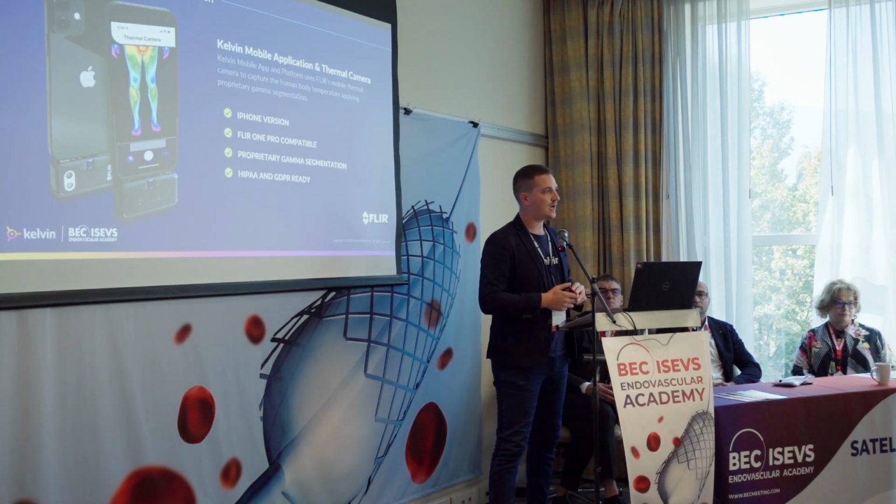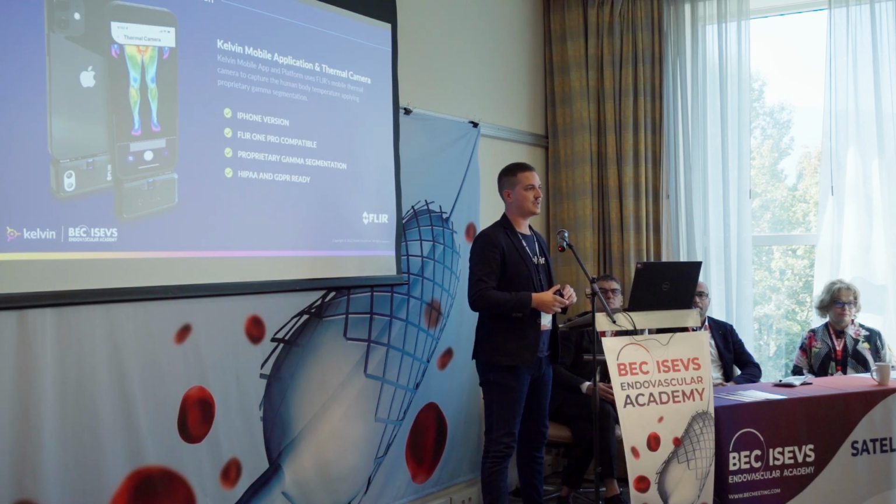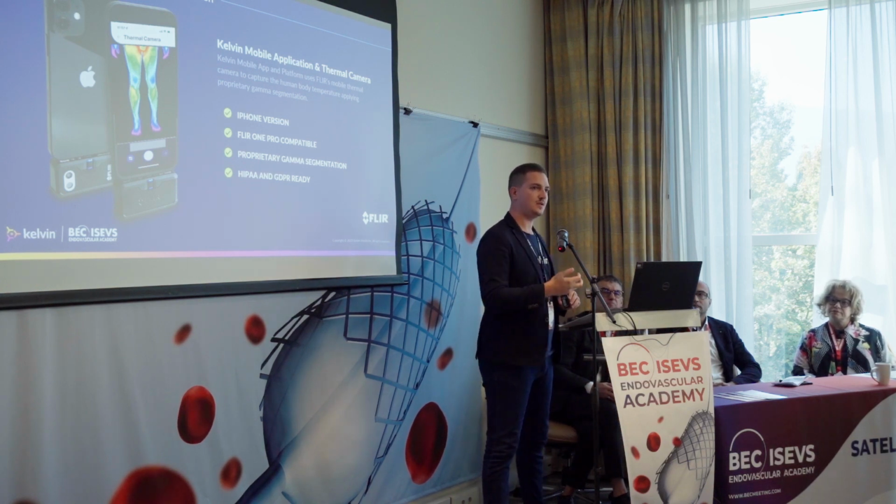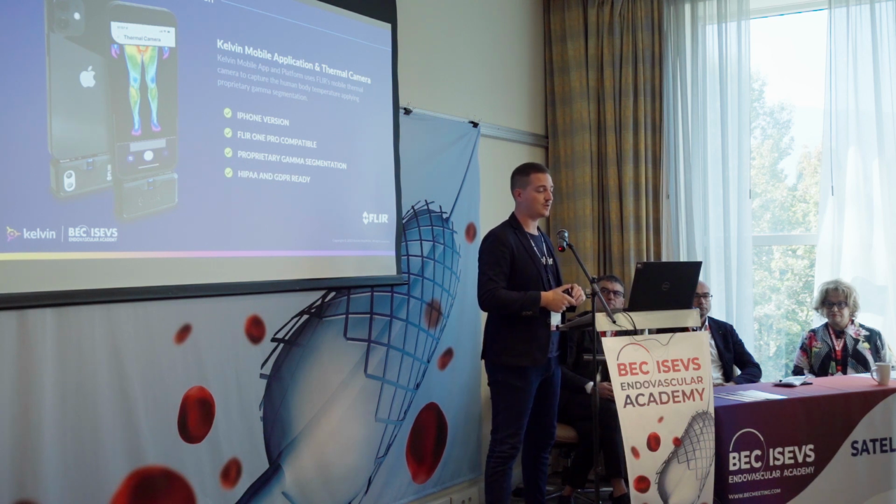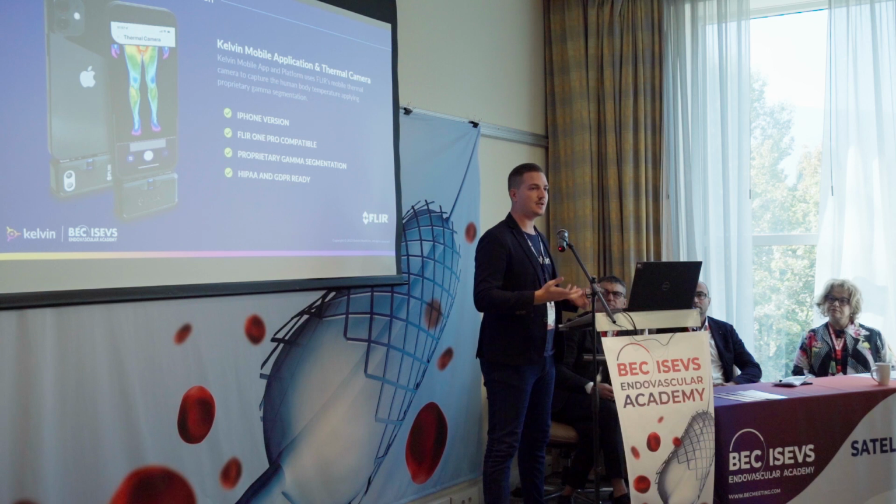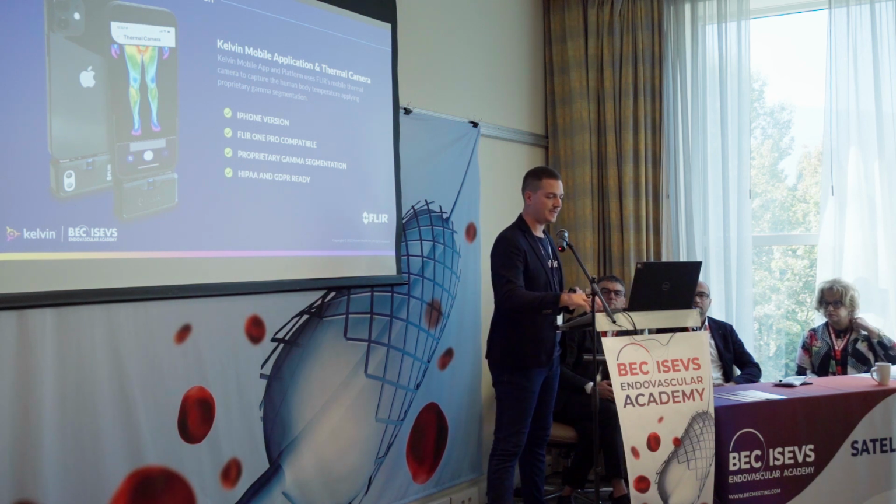The unique thing about the mobile application is that we have created a proprietary segmentation algorithm that is able to segment, in a contrasting and clear way, the problem issues within the vascular system. For this, we have created a thermal segmentation algorithm, and specialists using the application and this algorithm have told us that it's much clearer for them to see where the problem is in the vascular system than using, for example, standard FLIR One Pro applications.